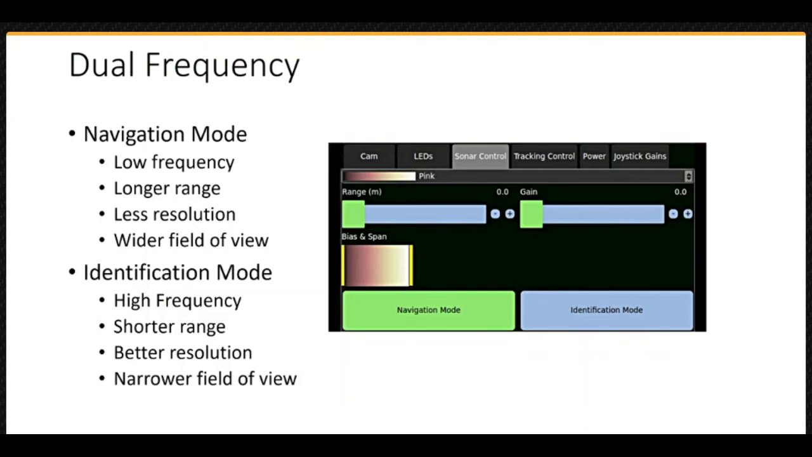The M750D and M1200D offered by VideoRay are both dual frequency sonars. Only one frequency is active at a time, and the control software interface allows you to select which frequency to use. This information will help you make that selection.